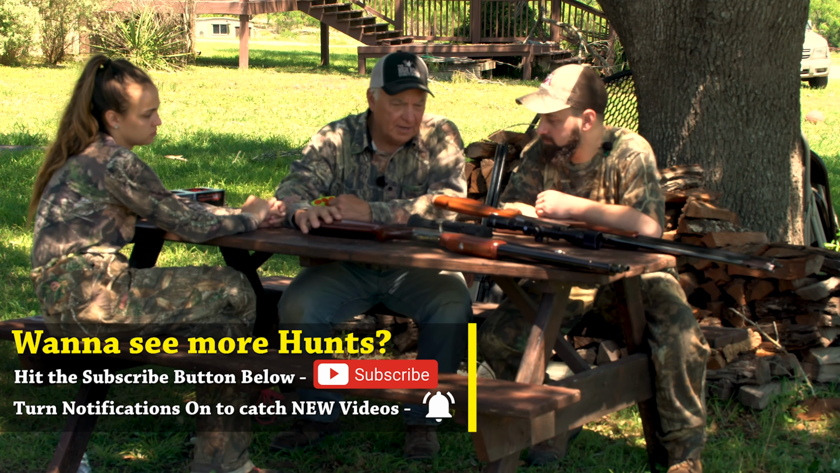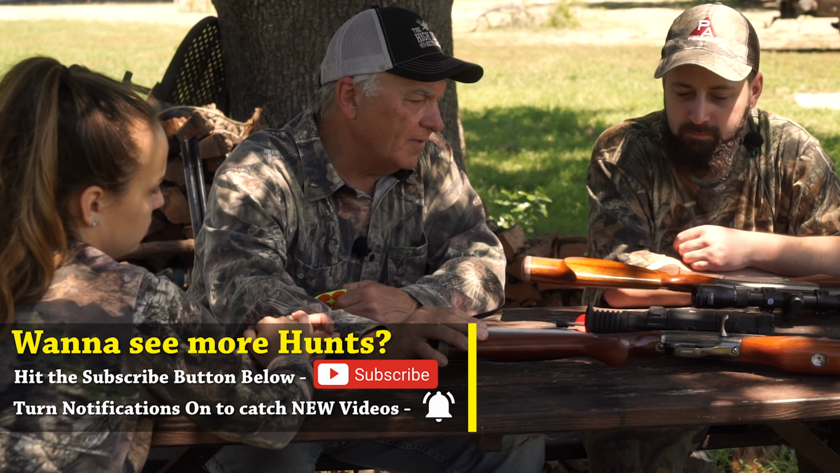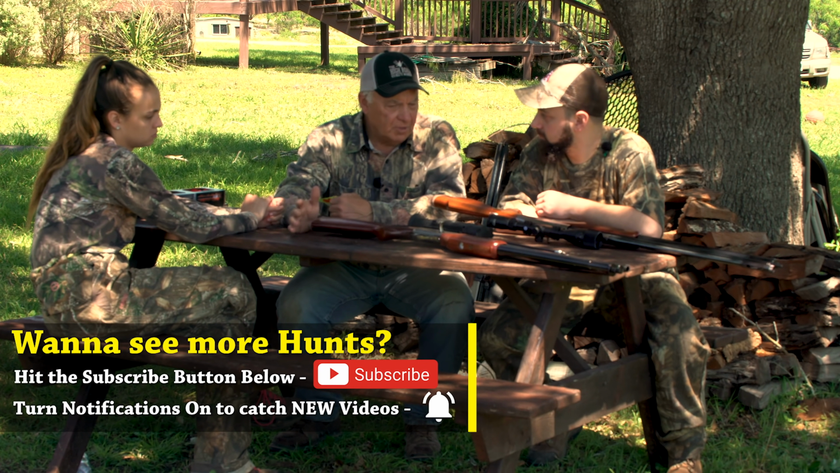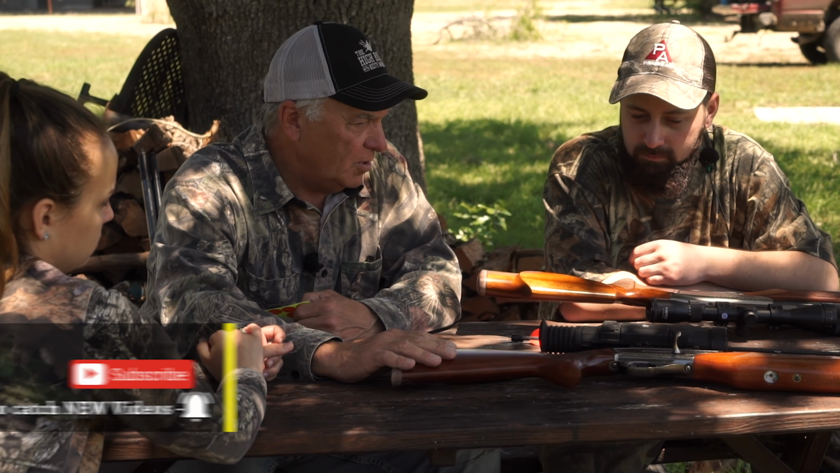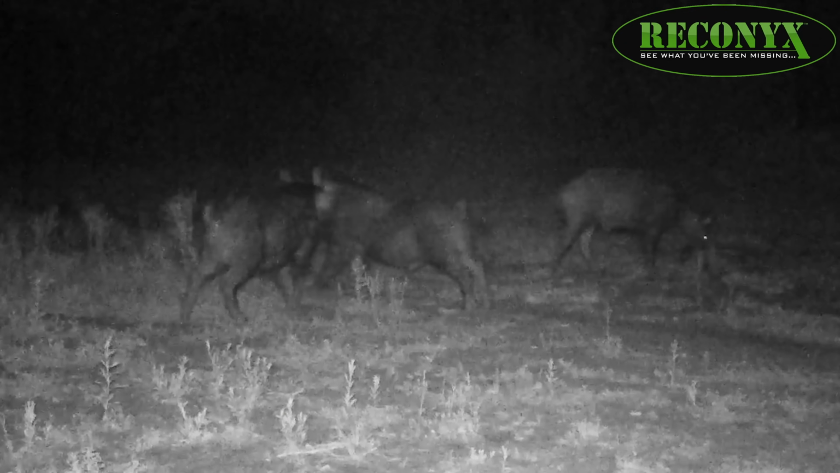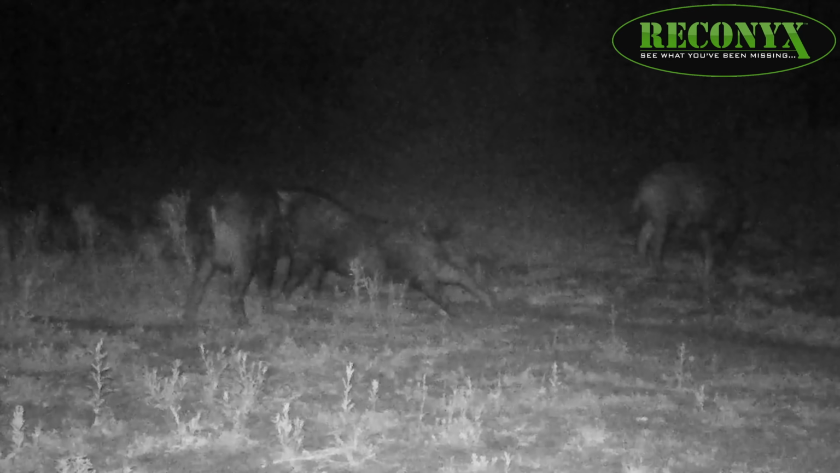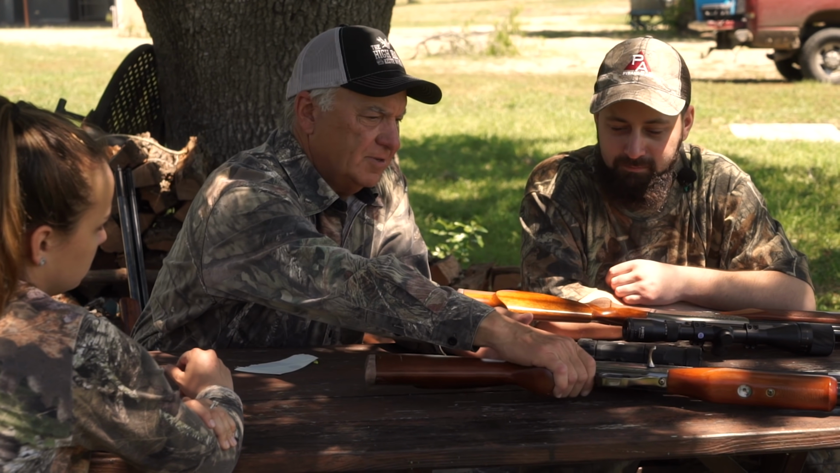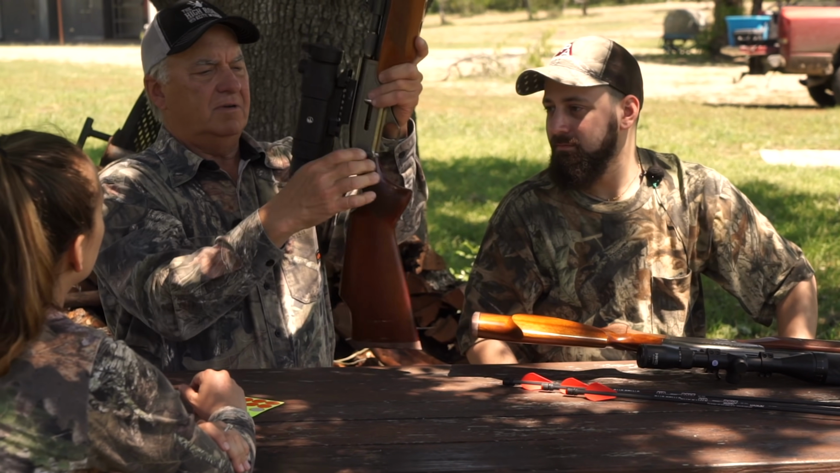Let's do it. I've got the exact same rifle right here, except, take a look at it, I've got a Pulsar Thermal scope on it. Would you consider taking this to the stand with you? Because the reconnaissance cameras show most of the hogs out here coming in. I can't see. This you can see, so do you mind shooting this? I'm in. Let's do it. Let's go ahead and do this. Let me turn this on. You go ahead and load it.